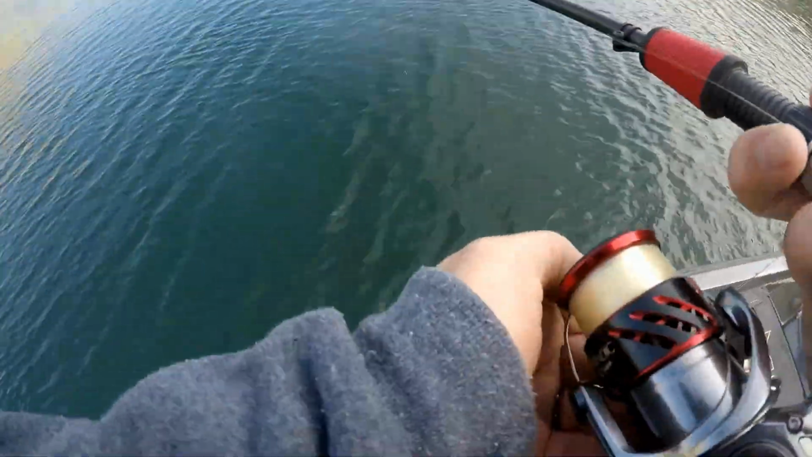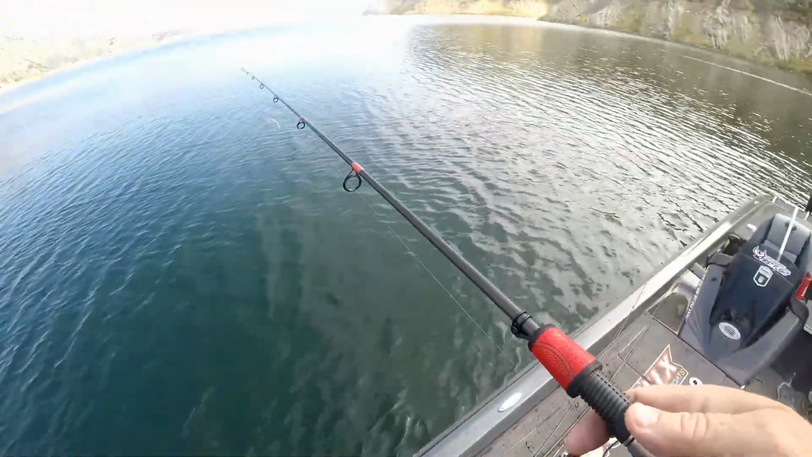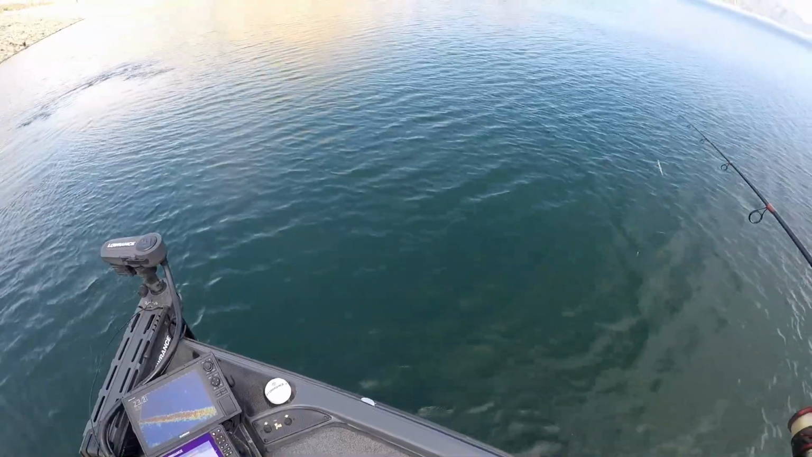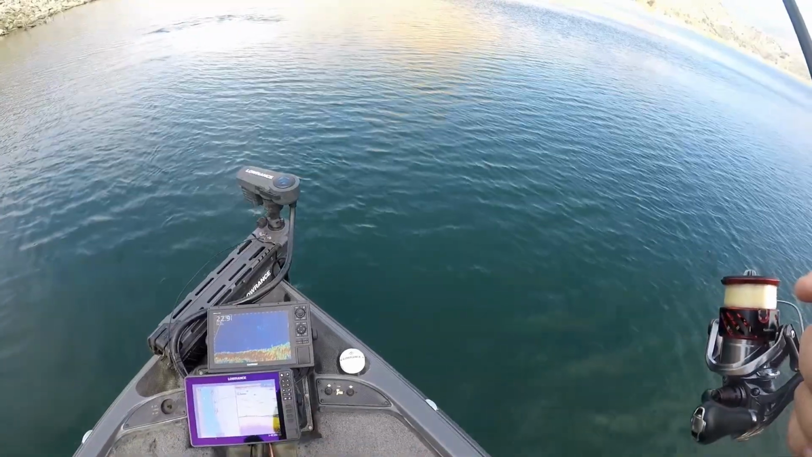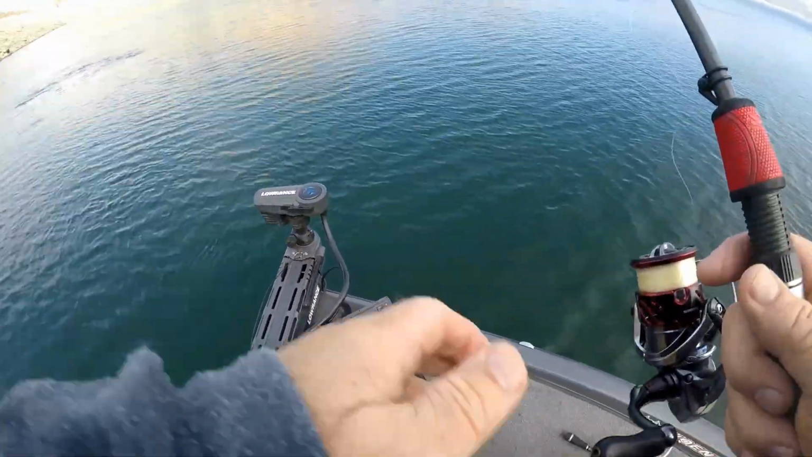Spot lock. I reset it. If the blue light's off, it's not locked, right? Okay, so I must have stepped on there. But I got fish over here too.